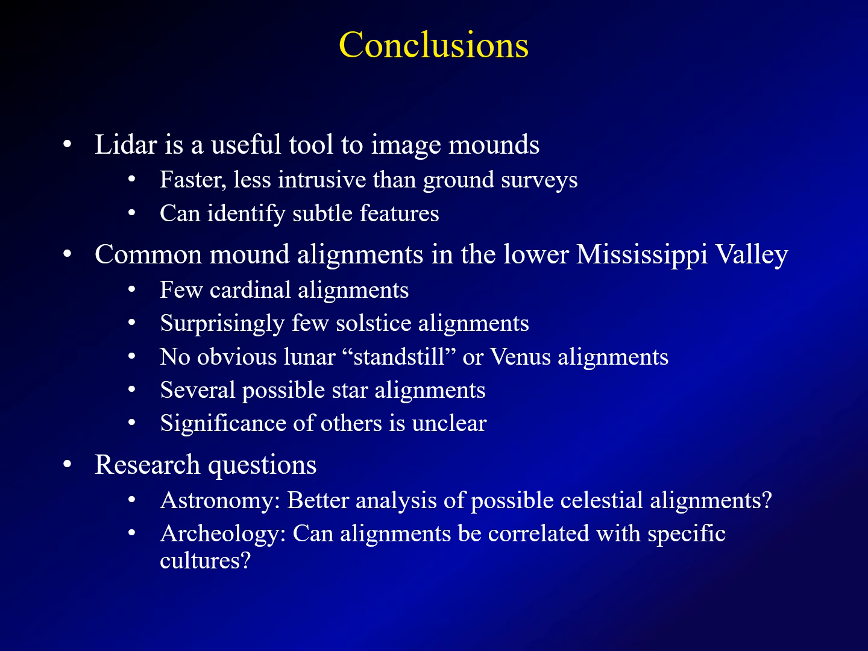So what are the conclusions? I would conclude that Lidar is a useful tool to image mounds. Certainly appears to be. It's certainly faster and less intrusive than ground surveys. You can also identify some very subtle features. I've concluded that Lidar shows common mound alignments in the lower Mississippi Valley. There are very few cardinal alignments, very few that line up north, east, south, and west, and to me, very surprisingly few solstice alignments, which seem to be the common alignments in many archaeological sites.